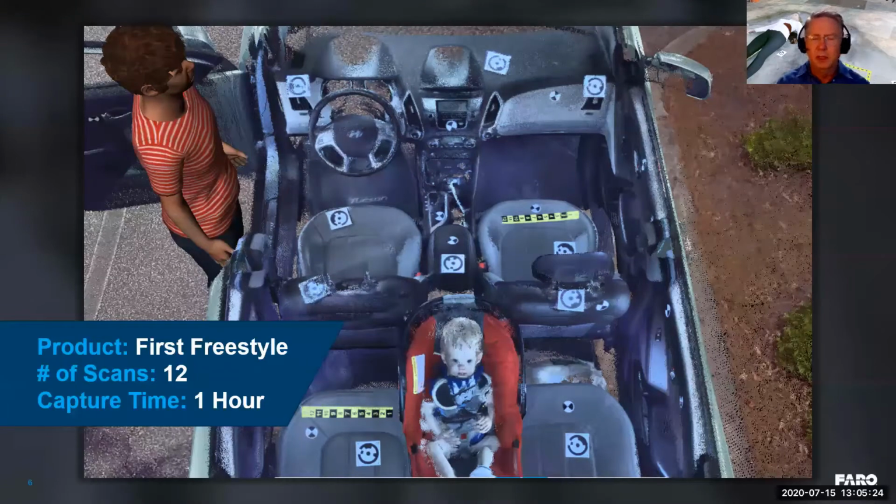We really enjoy them. I actually happen to own the very first Freestyle 1 ever sold in the world, and I still have it to this day. And so I actually used that device on this particular case in Atlanta. Something that I want to highlight is that when I did capture the interior of this vehicle, it actually took 12 individual scans, and my capture time was roughly about 1 hour.